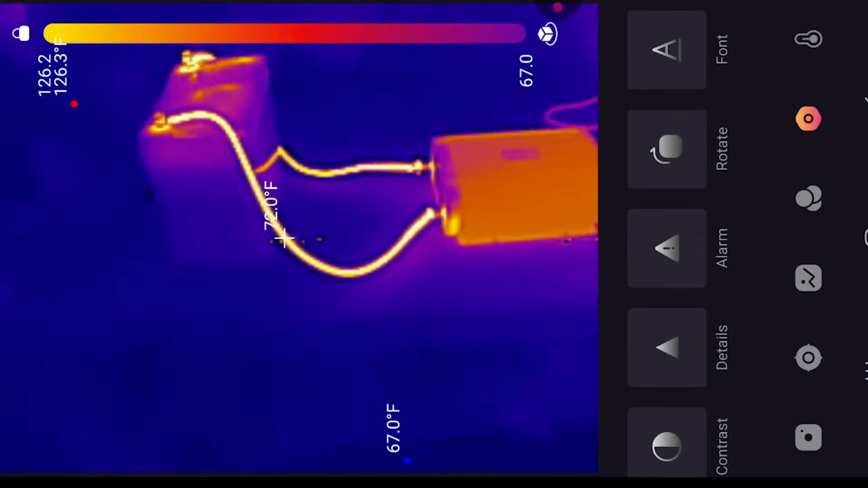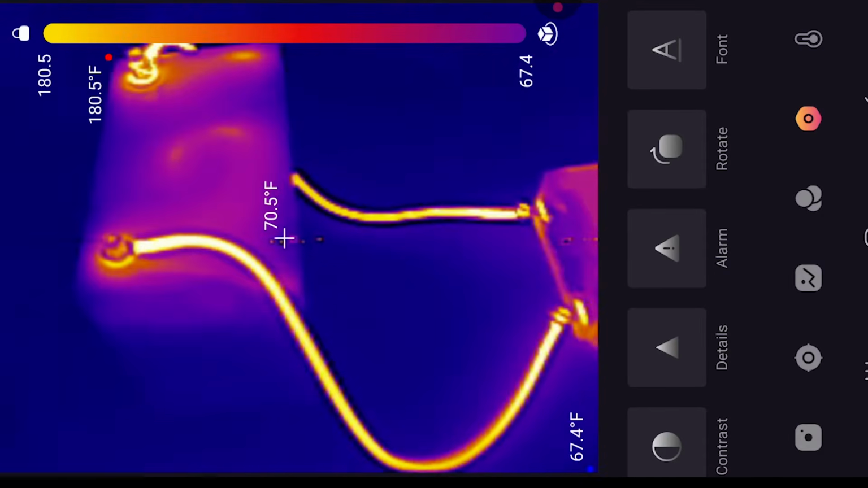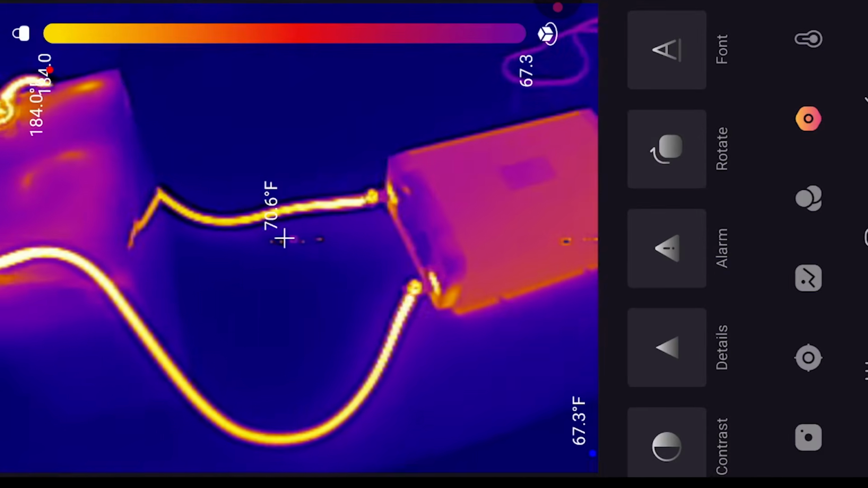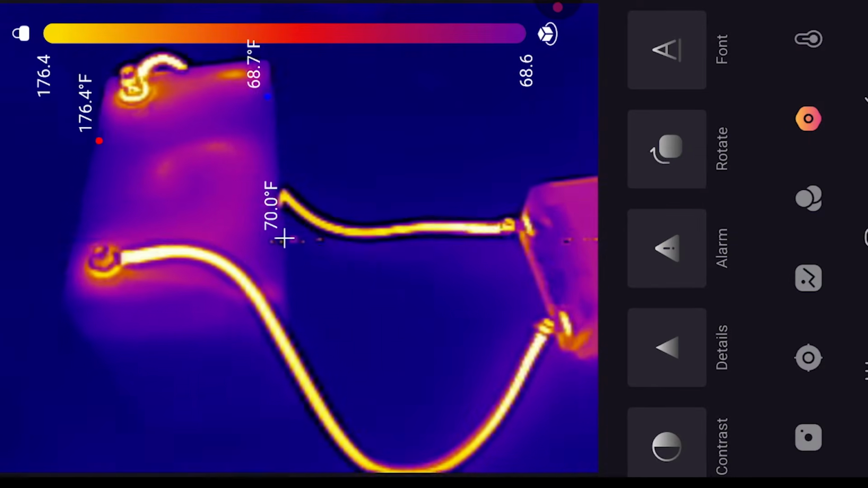Okay, with the TopDon, you can see the flow, the resolution, or not the resolution, but like the frame rate. You can see with the TopDon that the frame rate is really good.